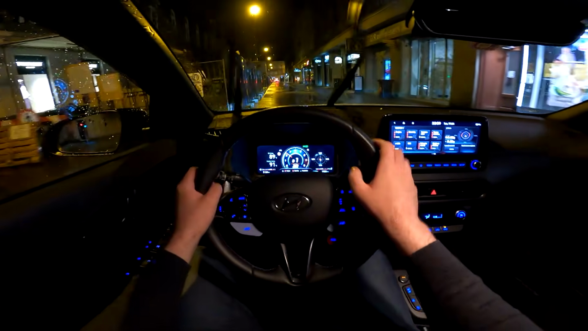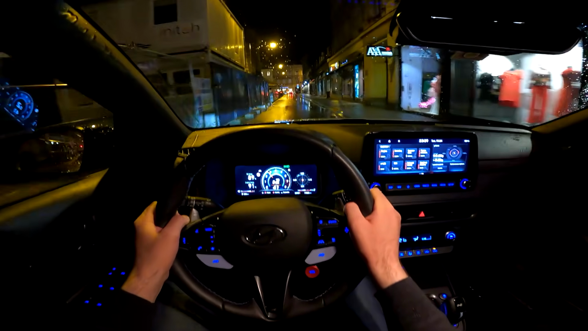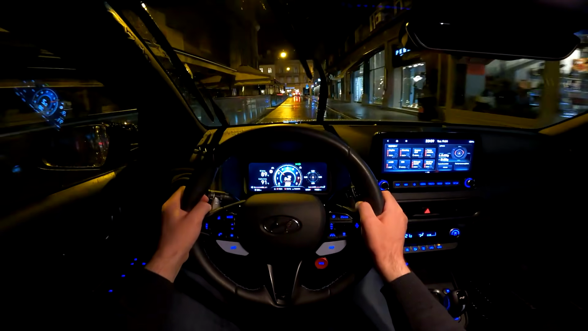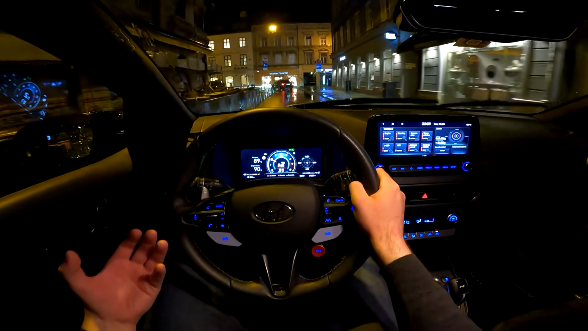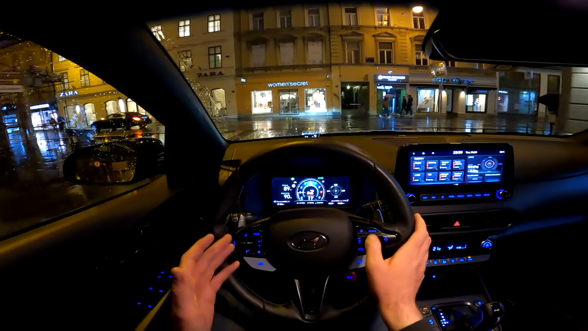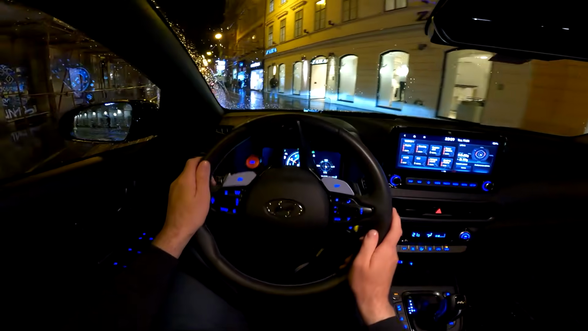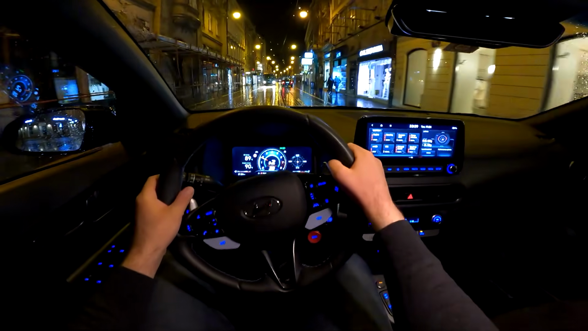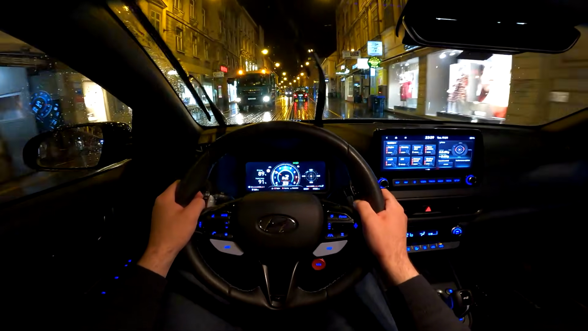This is my configuration for today, and I think this will suit many drivers because you get the instant throttle response. You also get the crazy exhaust sound, but the car is not that stiff, and you do have the traction control, which you obviously want to have, especially in conditions like today.